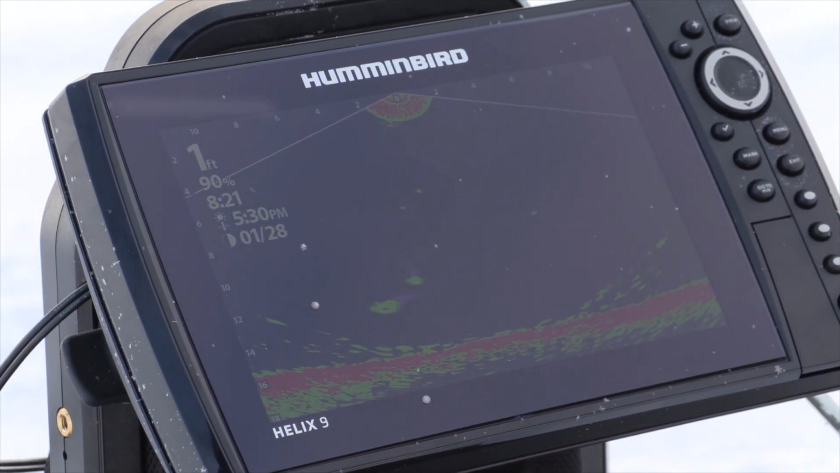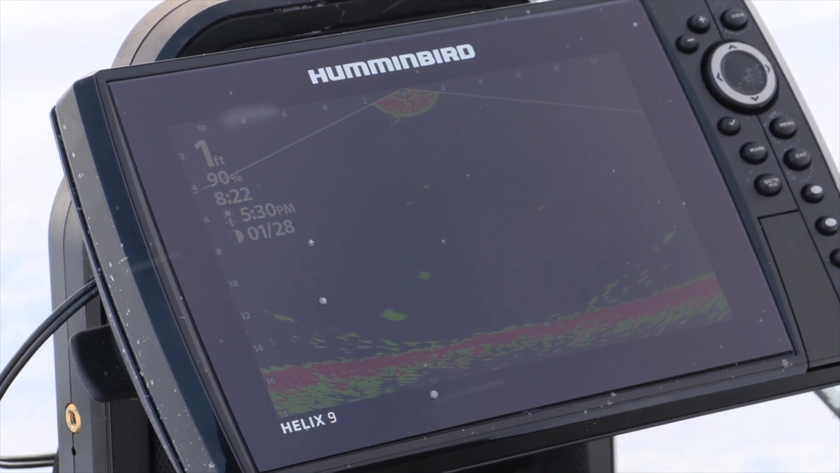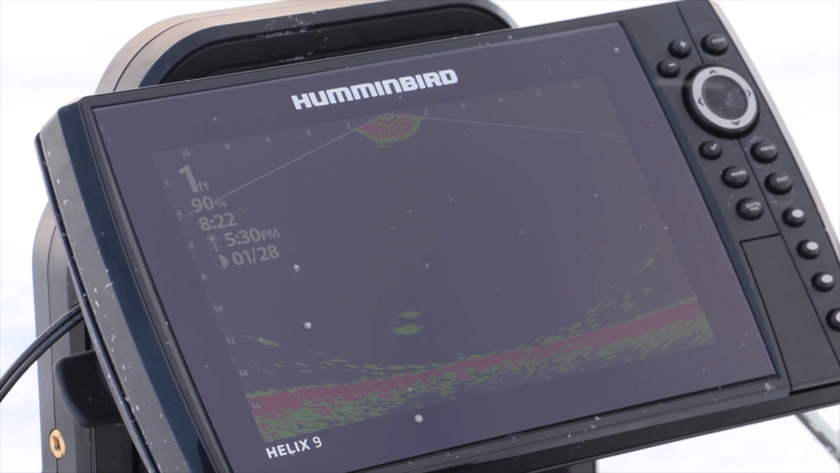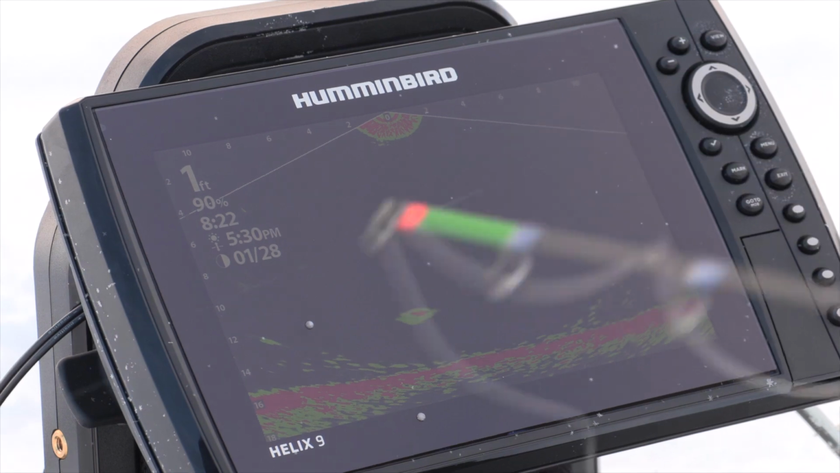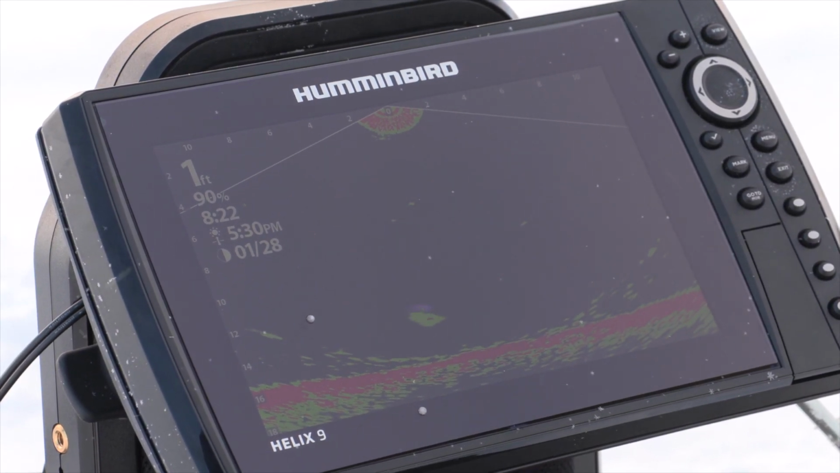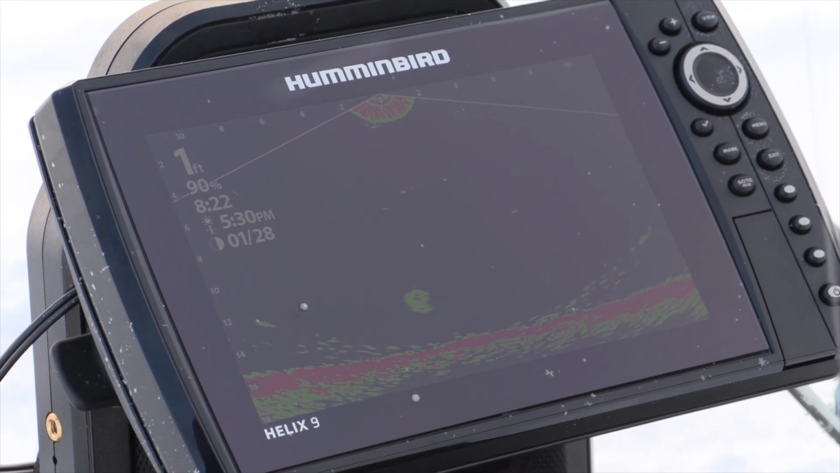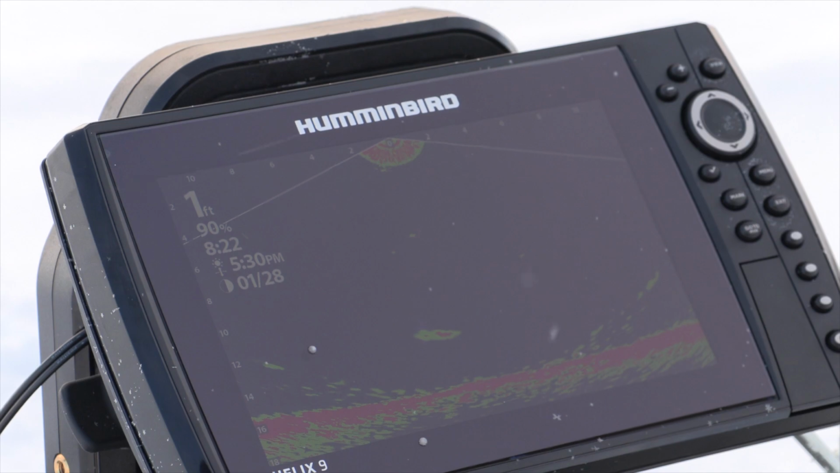Let's see if we can get this guy. He's gonna turn around. He's kind of lazy. I'm gonna go down a little bit, a little drop going. Right when I need it to drop, it sticks on the ice. He's looking at it. See if we can get him to chase it up. Come on, boy, it's being lethargic.